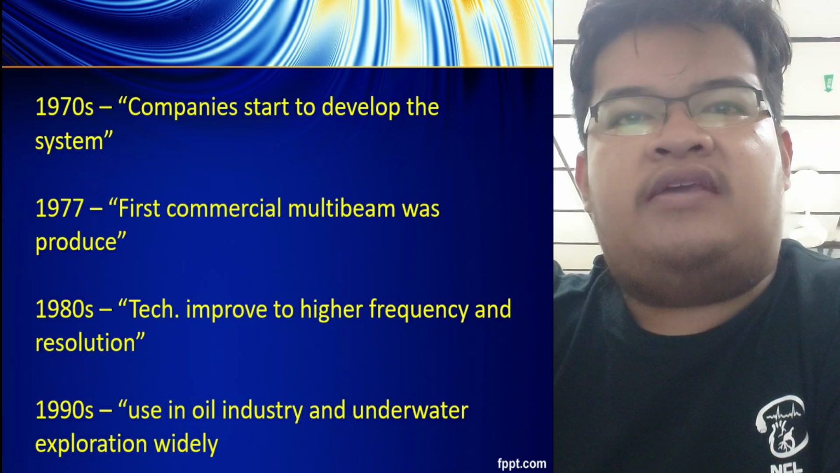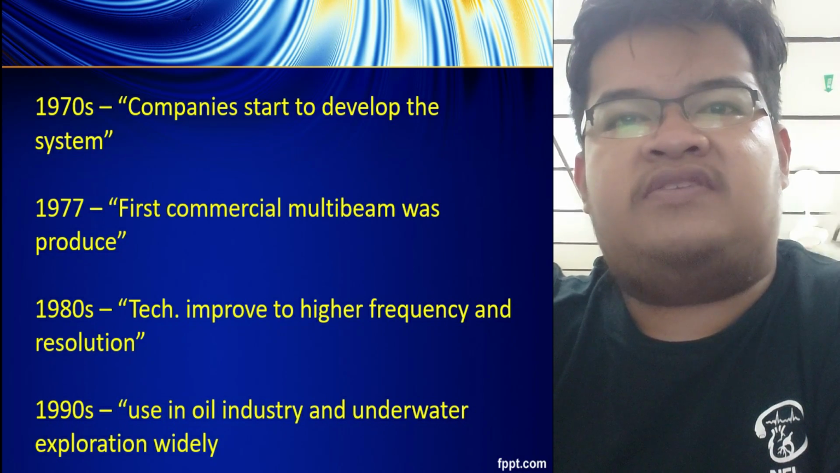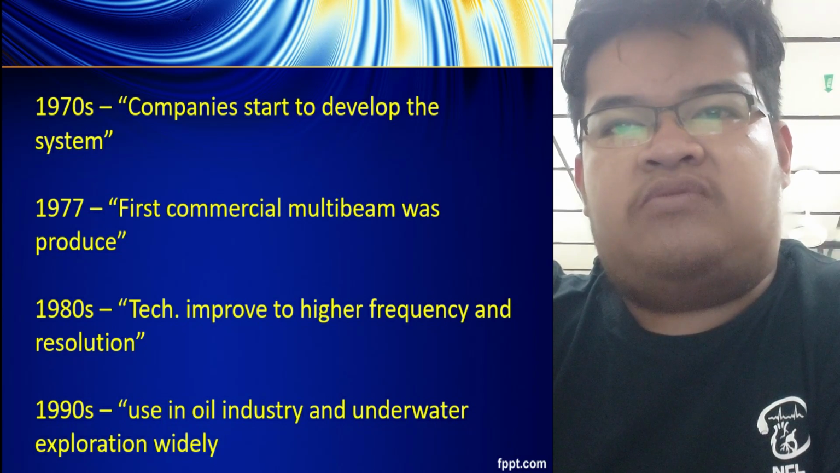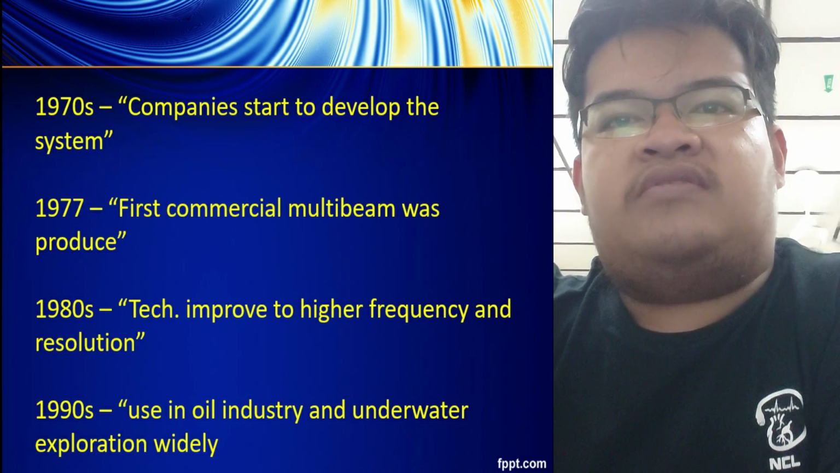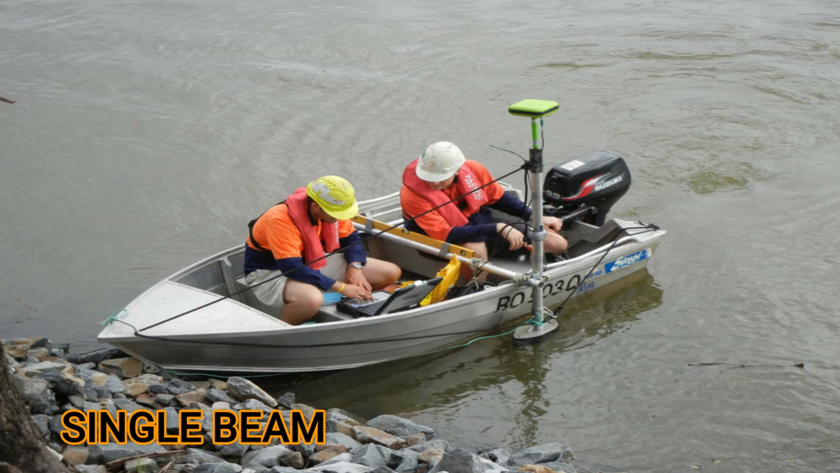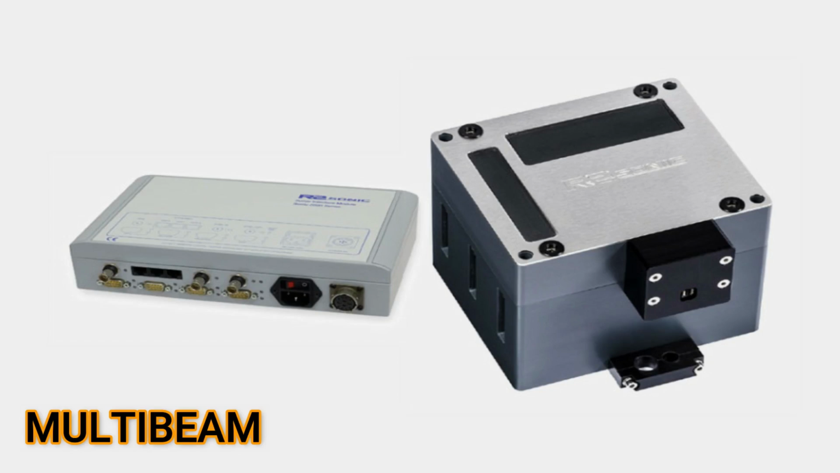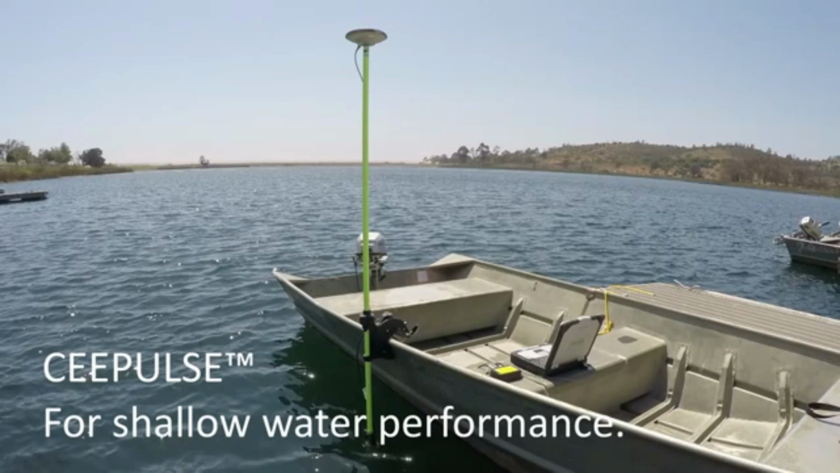Sea Beam employs an array of sound transducers across the hull of the survey vessel which radiates sound in a swath, thereby allowing a wide region of the seafloor to be mapped. Nowadays, there are two major types of echosounder, which are single beam and multibeam. A single beam echosounder measures the double wave transit time of an acoustic signal reflected on the seabed.